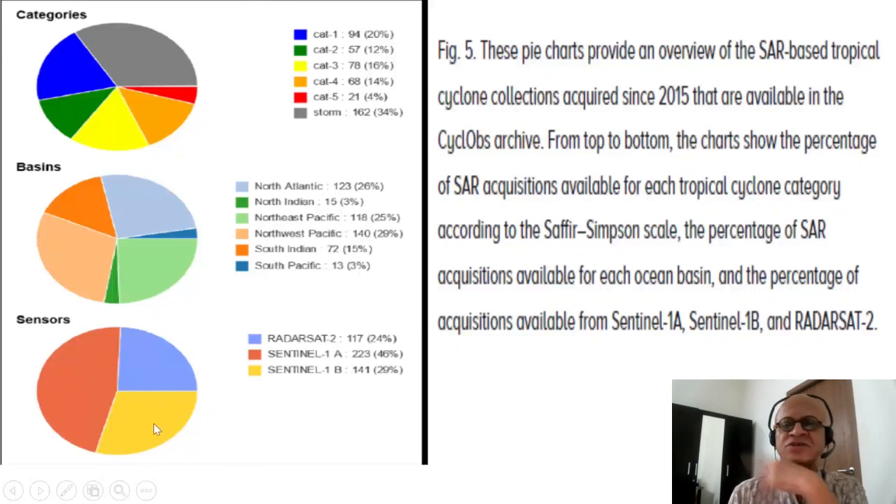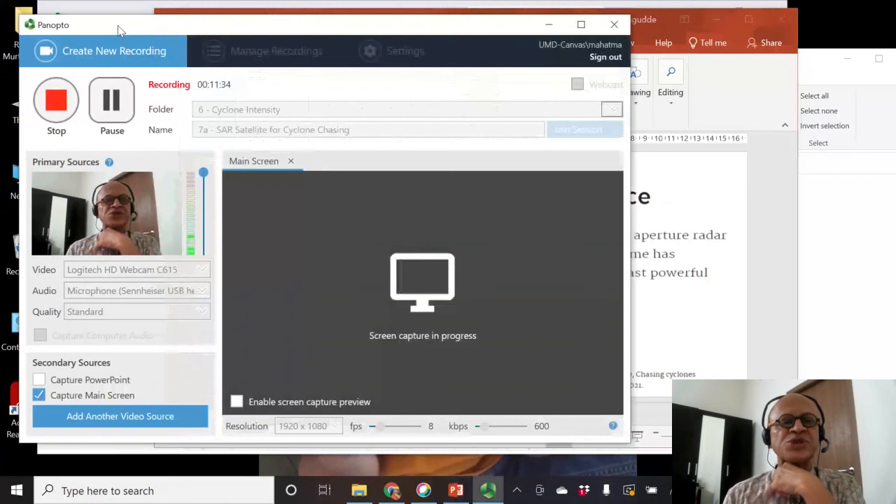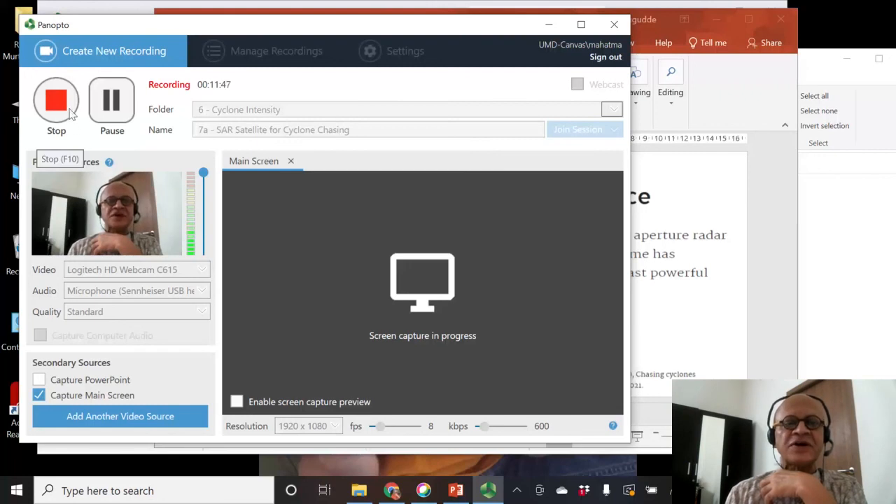So Sentinel is a two-satellite constellation that has this polar orbiting configuration. Okay, so this gives us a good sense of where remote sensing is headed and how it's going to make understanding the cyclones better and more detailed, as well as improving the cyclone forecasts. So good news, of course.